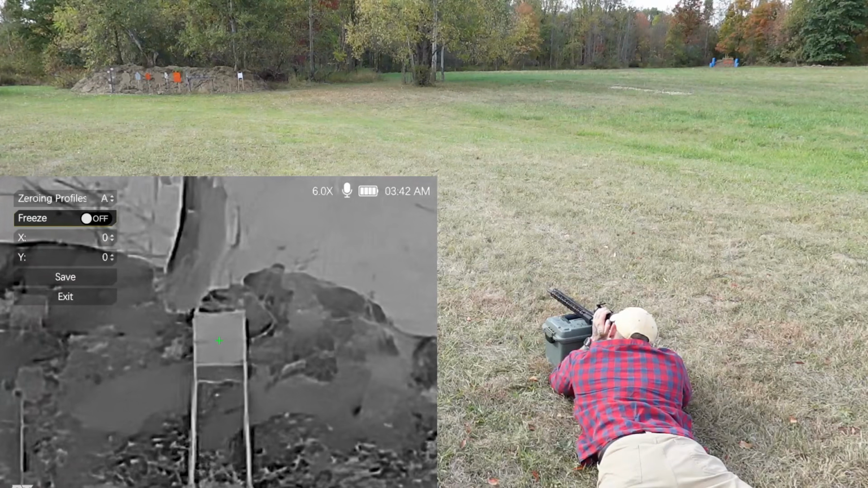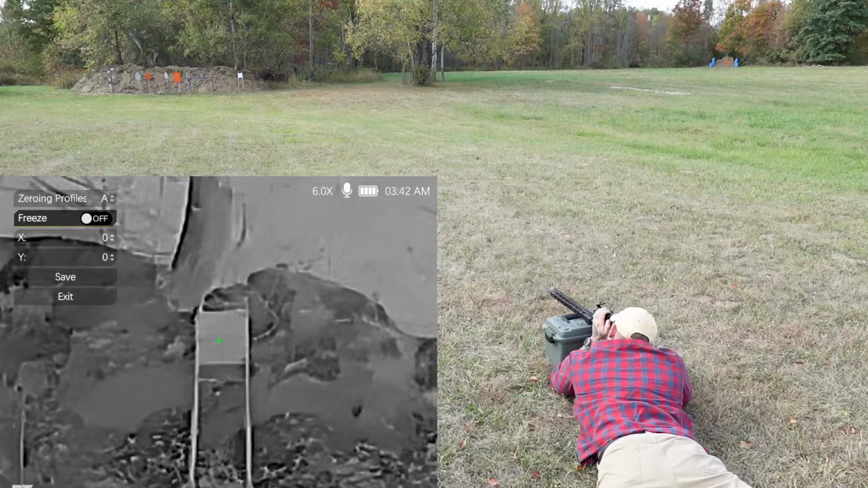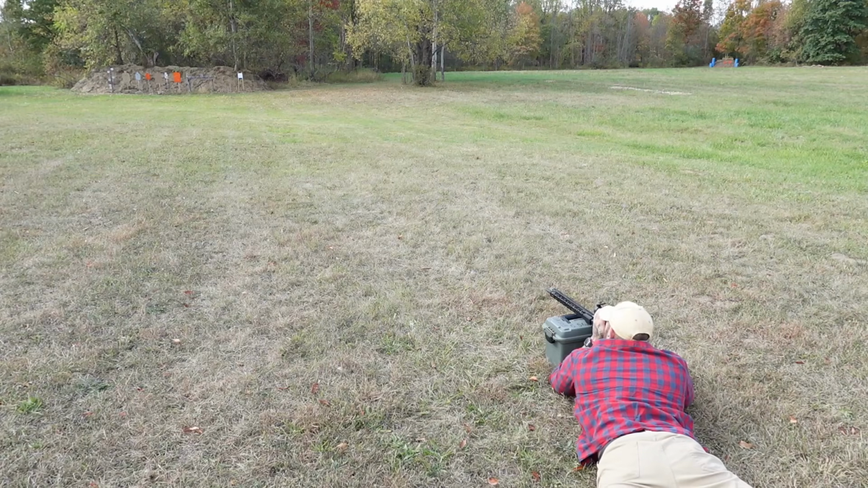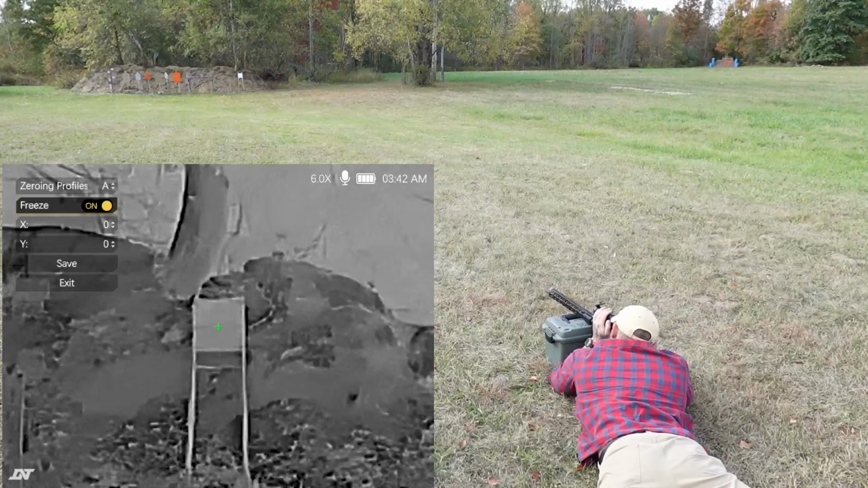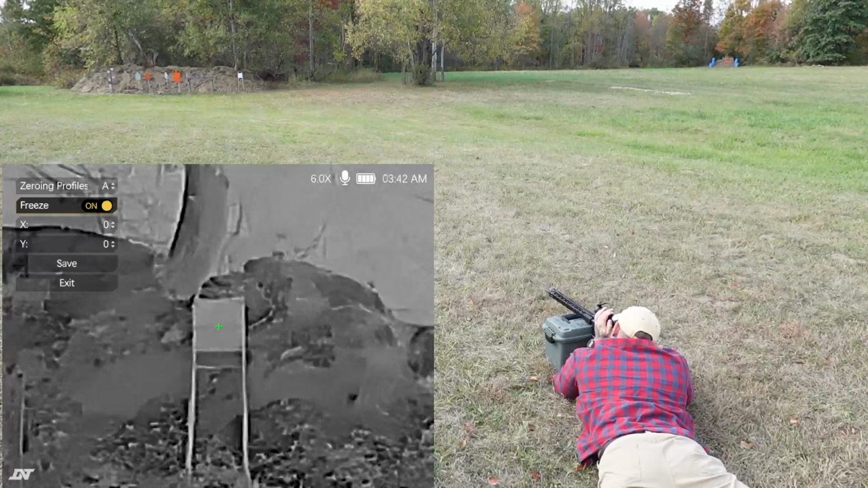Center mass. All right, so now we've seen our point of aim. So now we're gonna freeze frame. And what that does is I'm trying to move the scope and it's not moving, so it froze the picture. So now we've seen our point of aim, which is the center. Our point of impact was to the left and down a little.